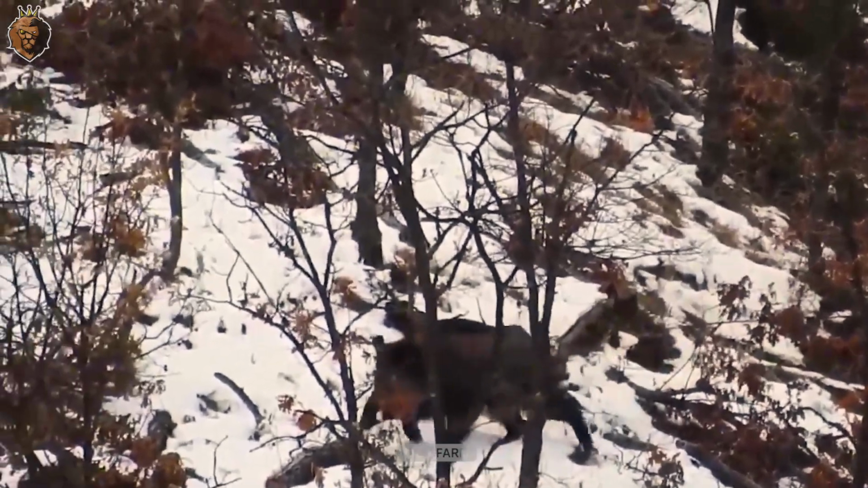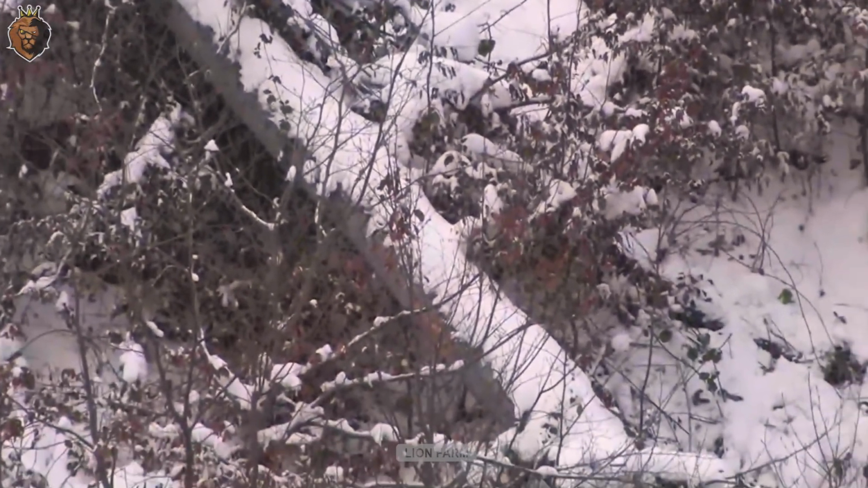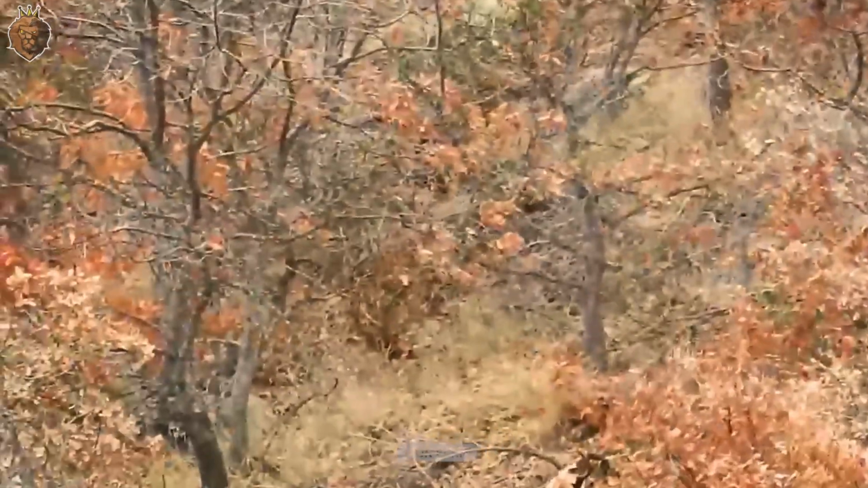Through the scope, Ronald observes a brave hunting dog chasing a boar down a snowy hillside. The coordination between hunter and dog is crucial. The dog pins the prey down, creating the perfect opening for Ronald to take a decisive shot.